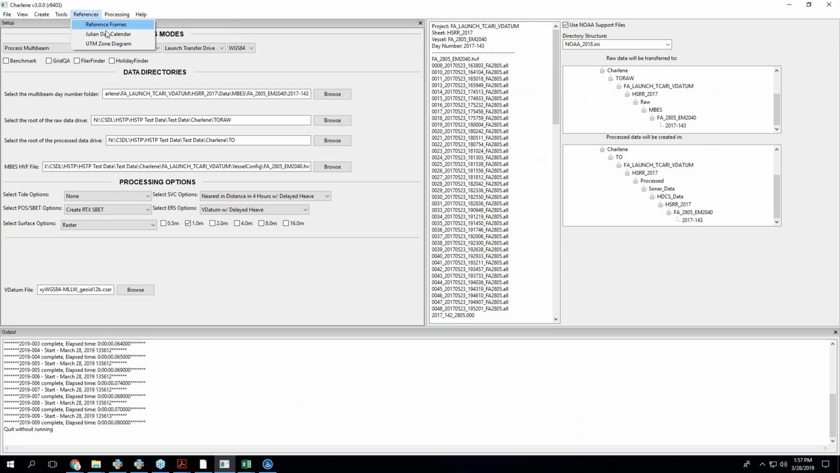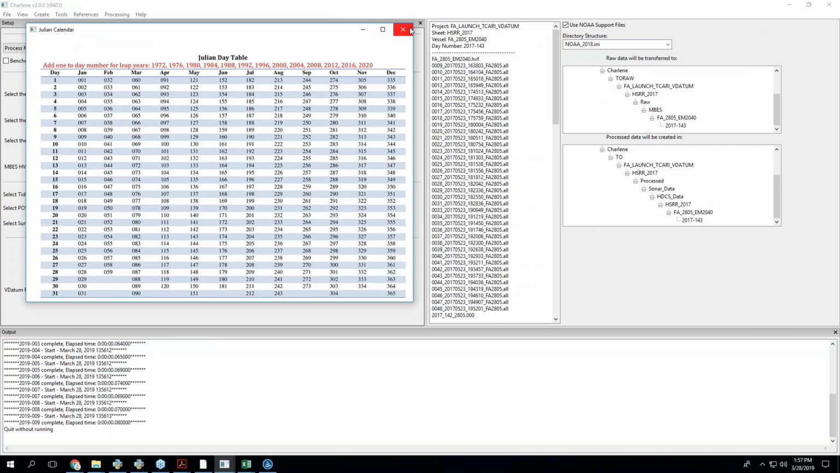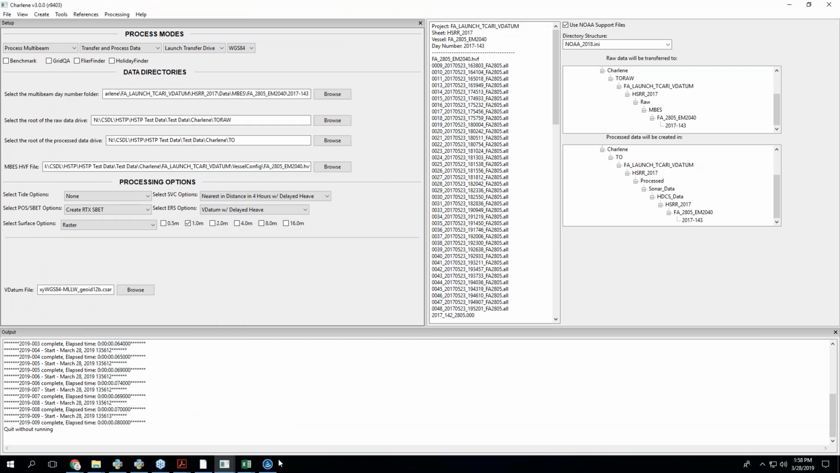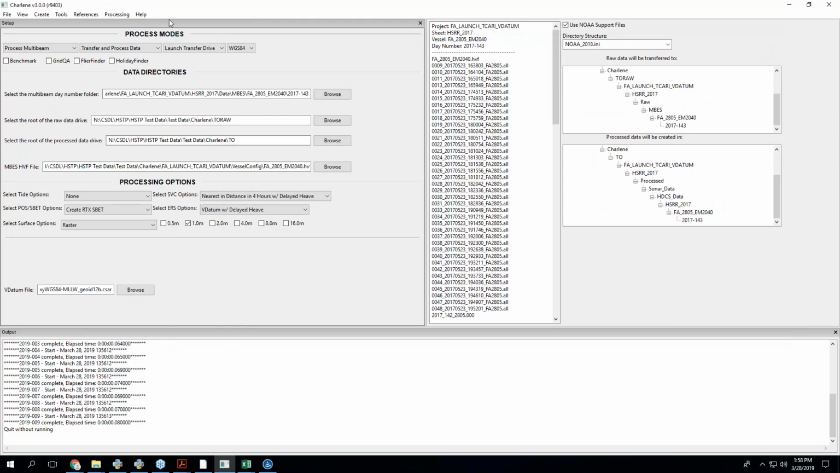The only other thing is, I have some reference frame stuff, and a calendar. I just took all the little things that I keep having to Google to find out what to put in boxes and things, and I built that in here. It makes it kind of useful. You just access it real quickly.